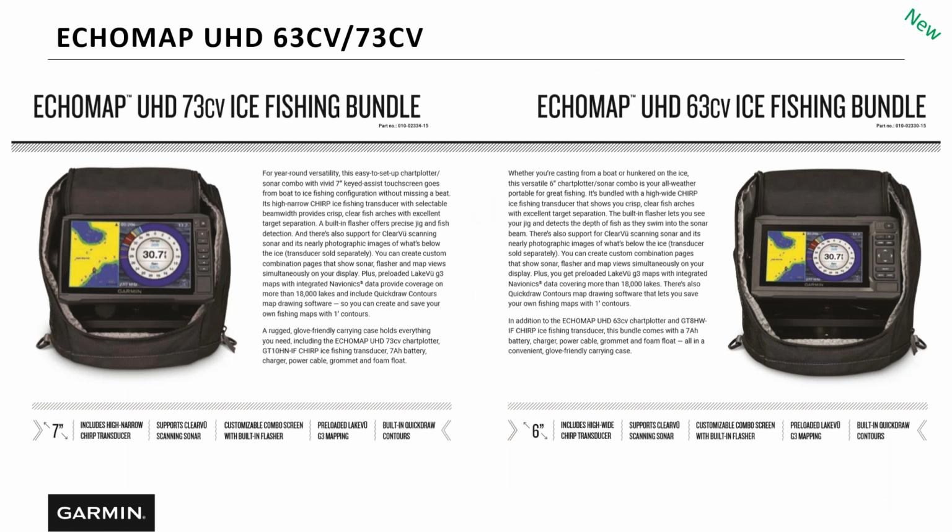So with the ECHOMAP UHDs, last year's models were the ECHOMAP Pluses. This year we've changed the ECHOMAP 63 and 73 are now ECHOMAP UHDs, and they're ultra high def sonars. So again, you're going to get everything we talked about in the Striker, but when you talk about an ECHOMAP, it has mapping built in.